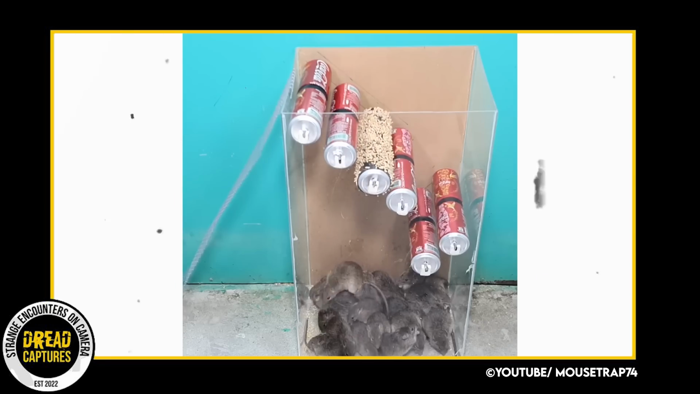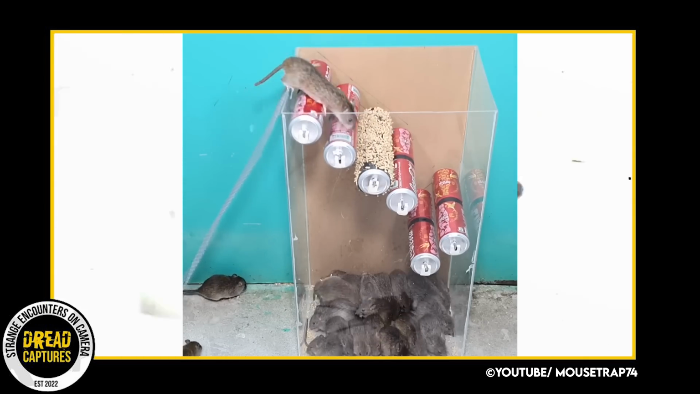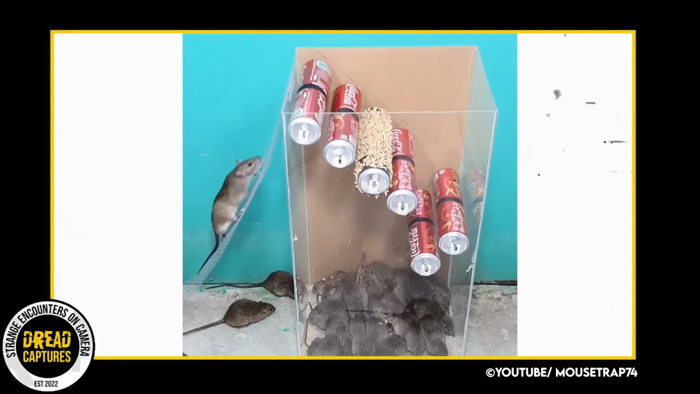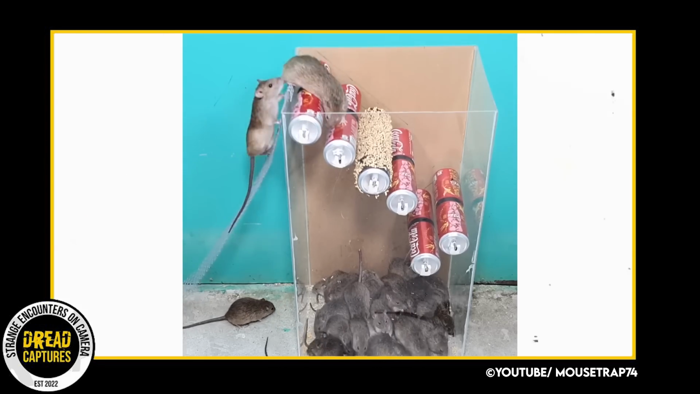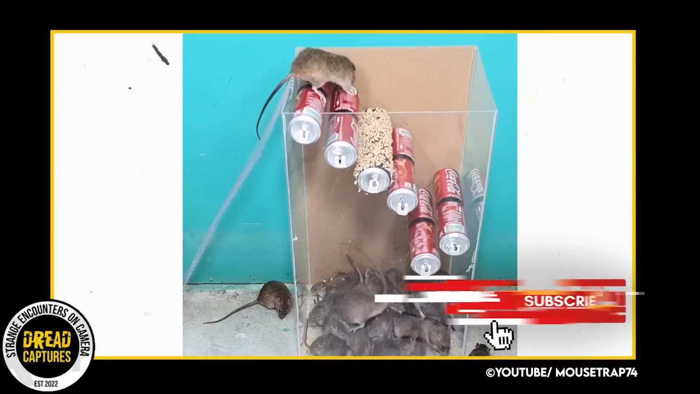A commenter said, "New York City needs to make a giant one of these." But also, I hope this isn't someone's home. Ugh. Let me know if you guys have seen anything like this. I love simple contraptions like this. I think they're so cool. I added this in just because I can appreciate someone using their brain to fix a problem.